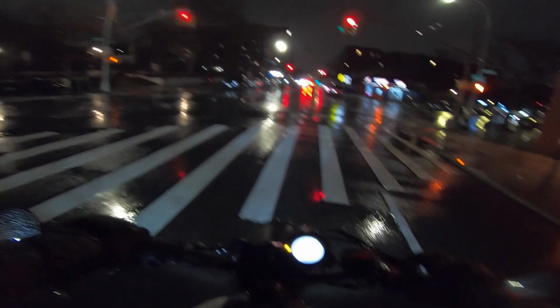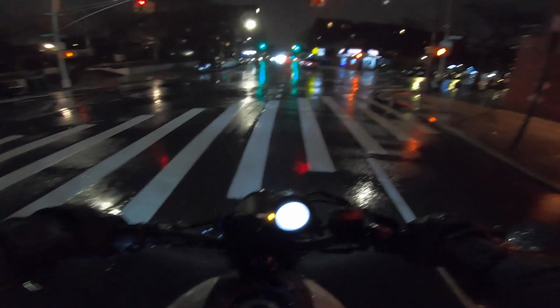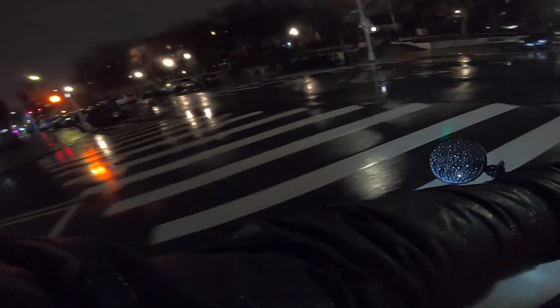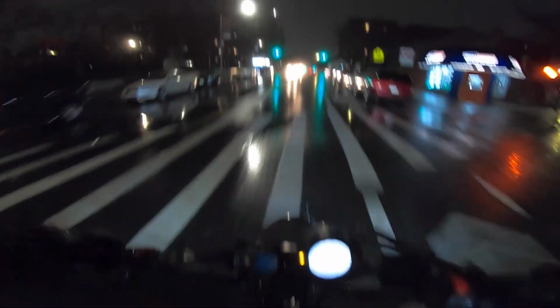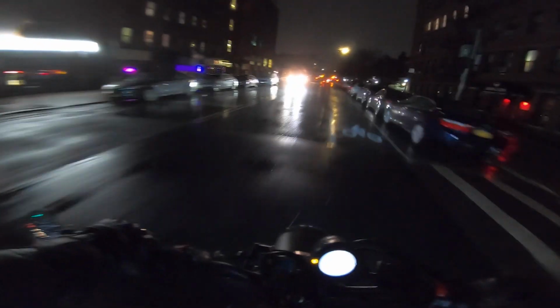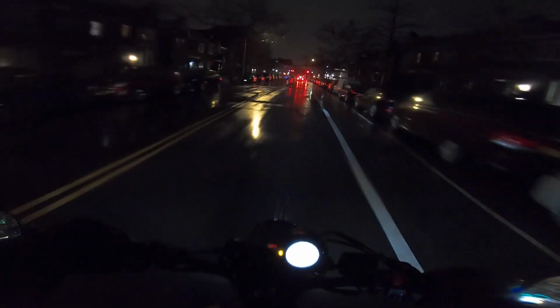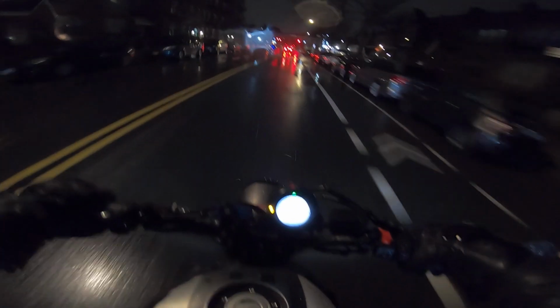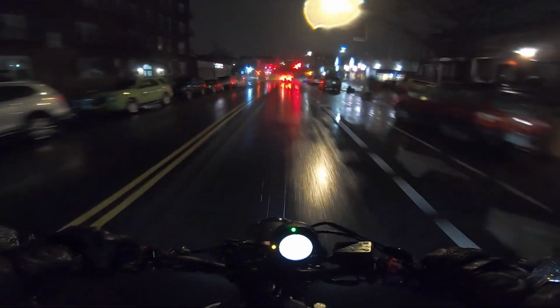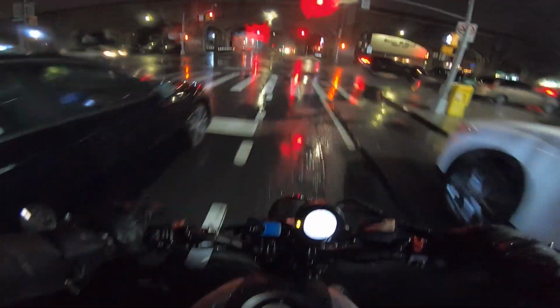Wow. Sheesh. Now, this is a very long intersection for people who walk through here. That is true. But my goodness. They provided far too long for the traffic of the other direction. Woo. Decided to come back. Wow, I'm not sure what that was.